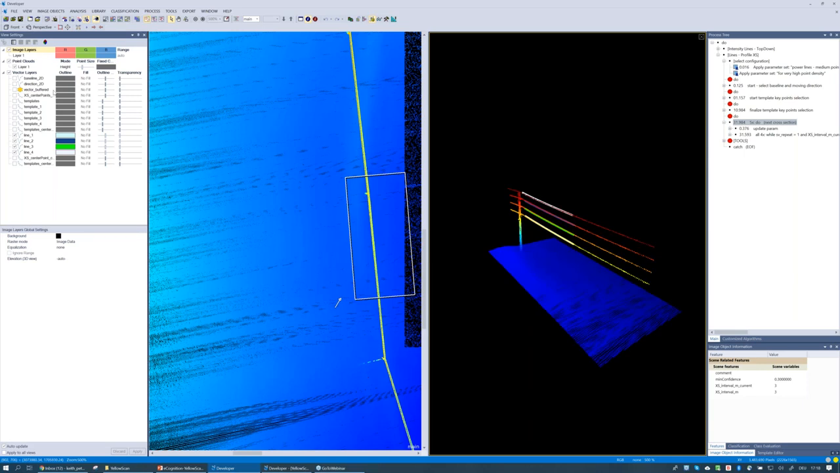I'll turn this back on, reduce the point size here. We can see those lines, those vector lines. So this is something we've been working on internally, really just extracting line feature type information from point clouds. One of the experiments that we wanted to see was whether a UAV-based LiDAR sensor like YellowScan would support this rule set in running.